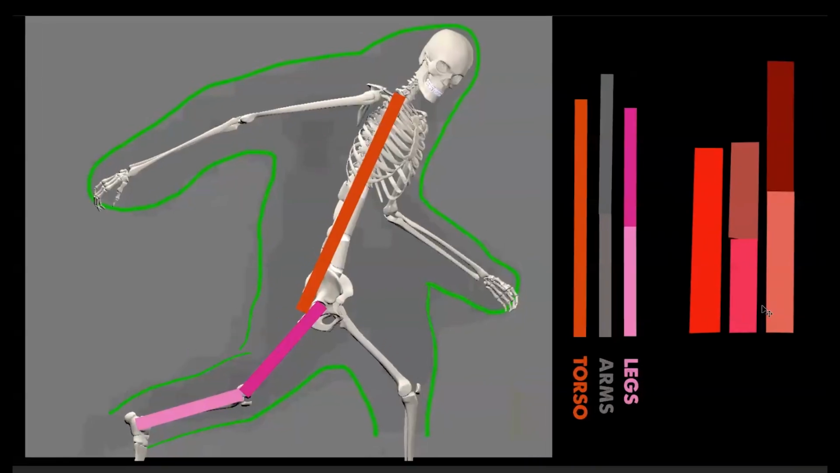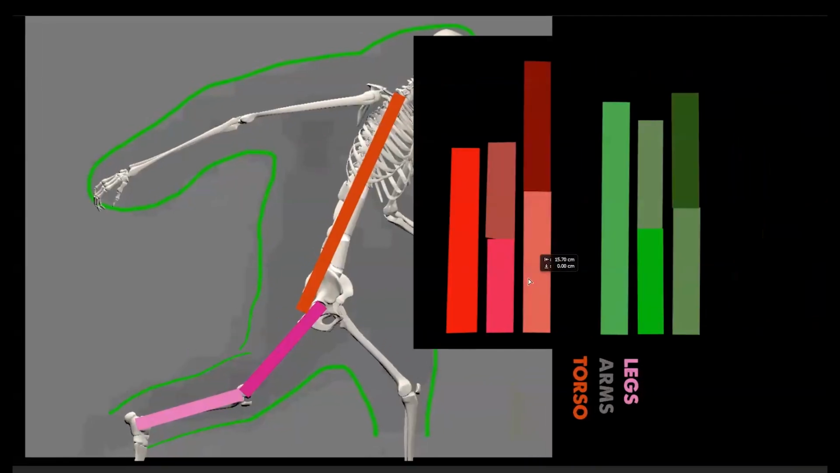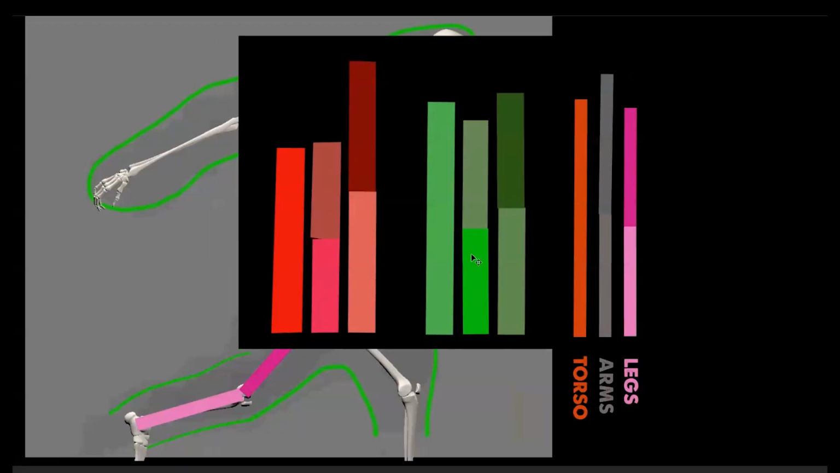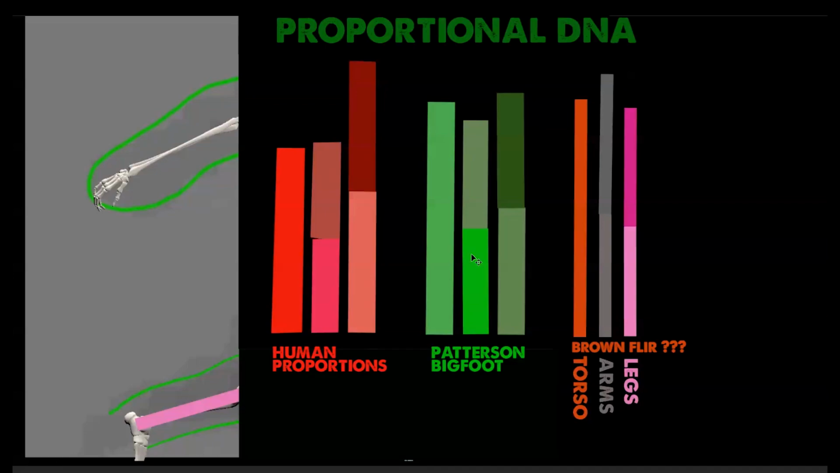Now, here's the amazing part to this. If I bring this over here, now we have green team, which represents the body measurements taken directly from the Patterson Bigfoot. And amazingly, we see that Patty has a torso and arms and legs all the same relative length. Now, look at the Brown FLIR mystery creature. It has a torso that lines up perfectly with Patty's.